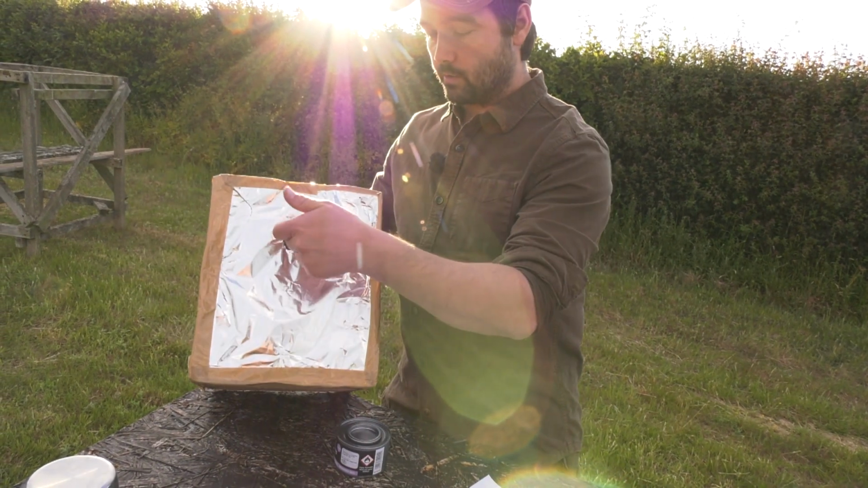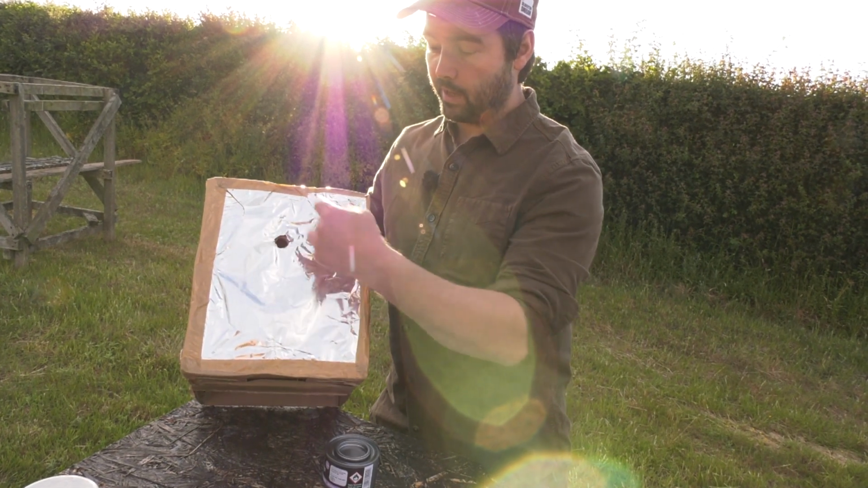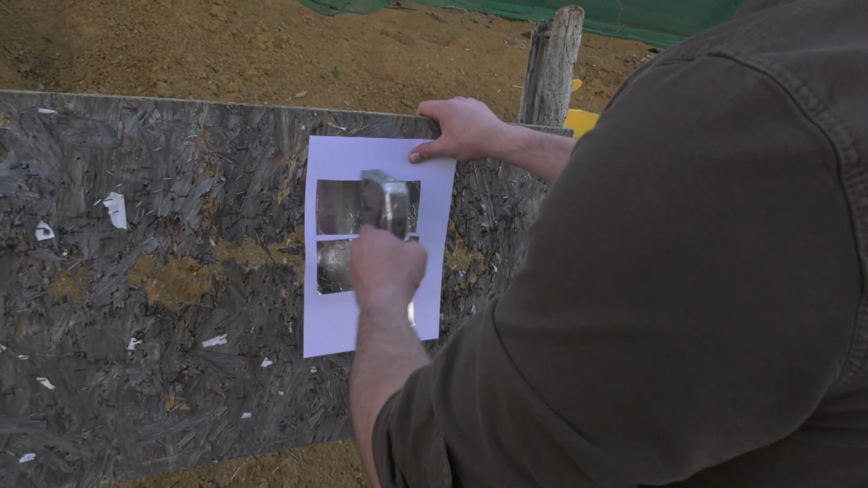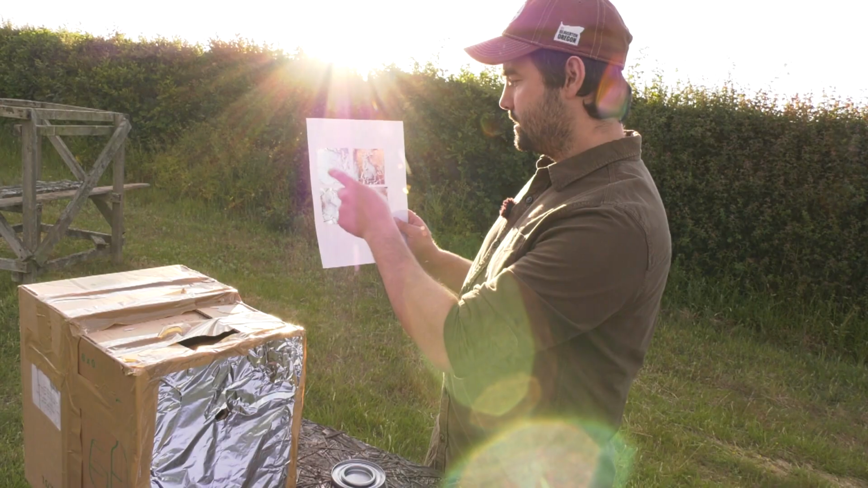And then I've got a hole that goes all the way through, so we should see the heat through this hole. And this should be black. There's enough insulation here to stop this getting hot. The second option is this. I'm not exactly sure if it's going to work or not, but we will see.